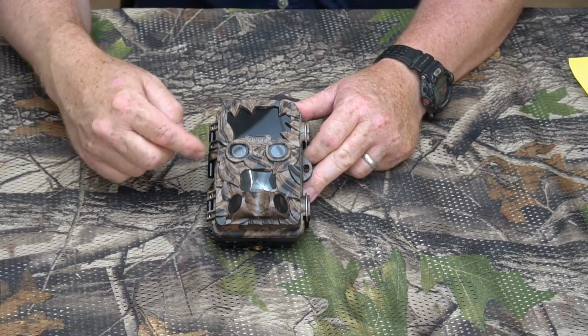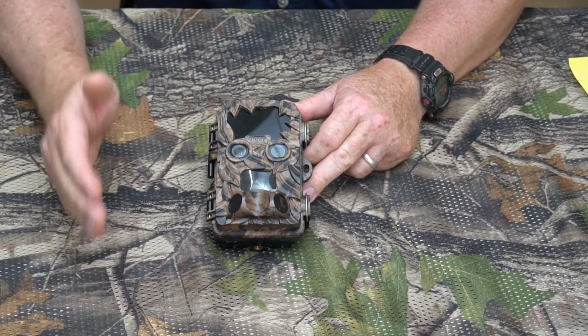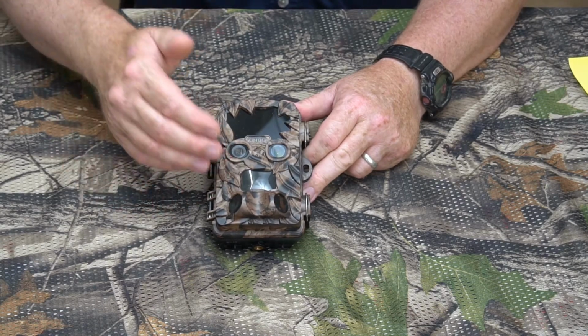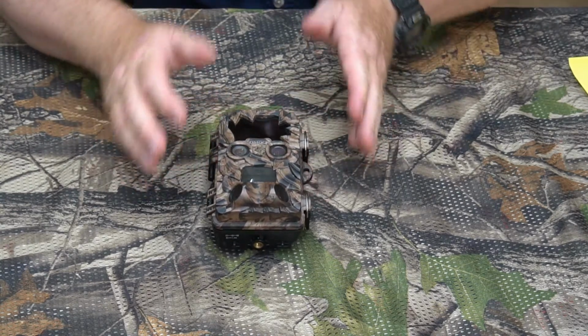If you have trouble playing the AVI video files out of this, download the VLC player, and that will help you, because there's a lot of problems with modern players, especially smartphones, playing the AVI files. So it deserved MP4, and I hope that AVI goes away.